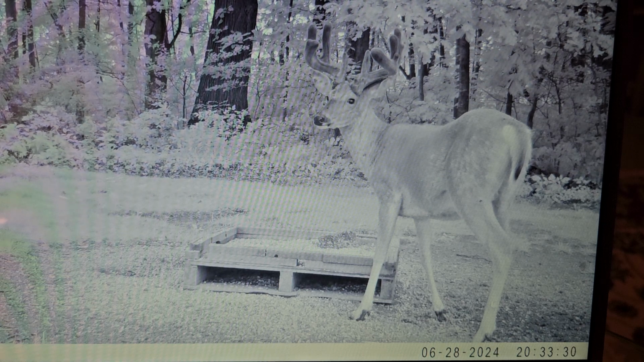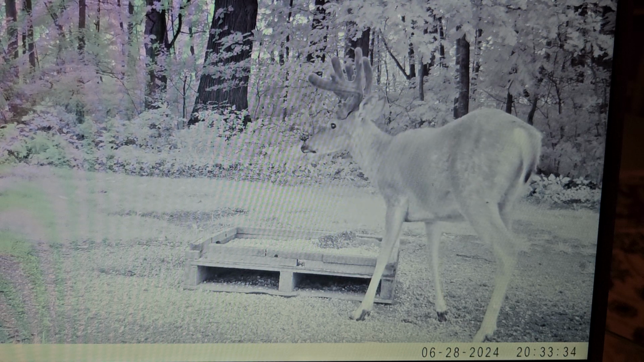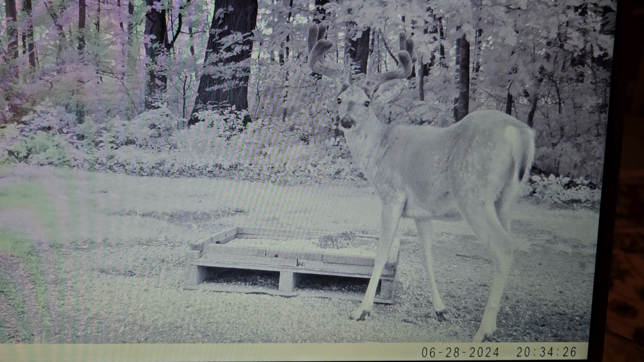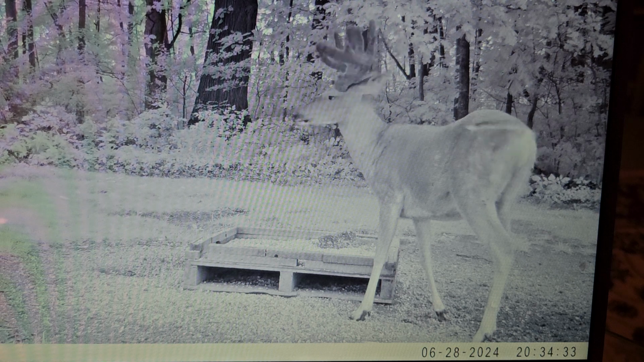All about tine length. And mass. He's got decent brow tines. But he comes more than any deer. And that's what I want.